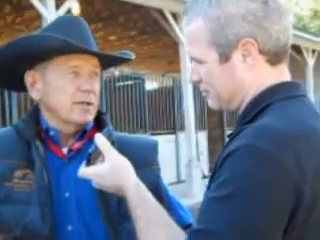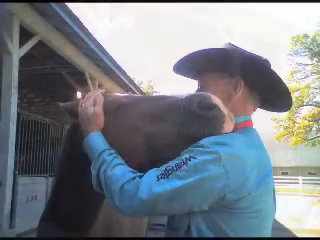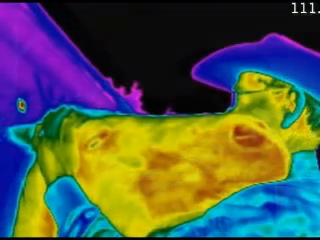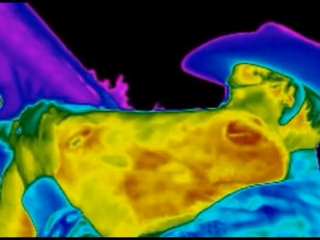Well, a horse is not that way. Horse people have to be very giving of themselves and their time and their effort. They spend a lot of time going to work just to be able to house, take care of, and play with their horses. So they generally are just absolutely excellent people.